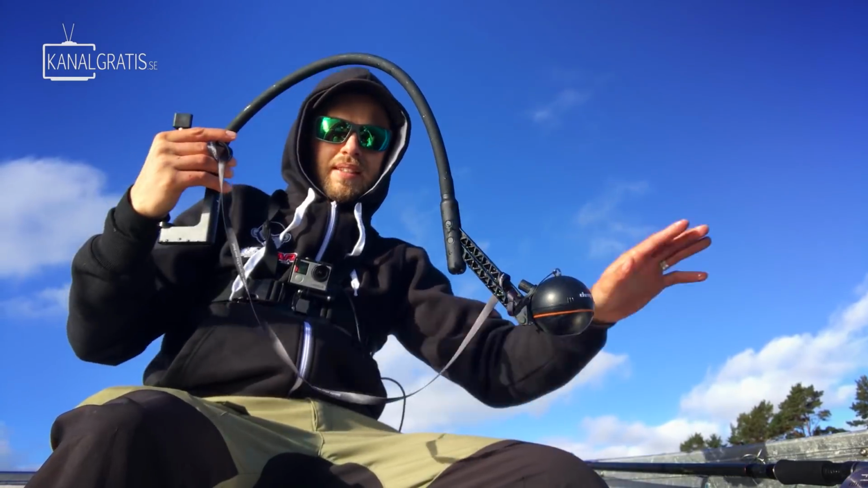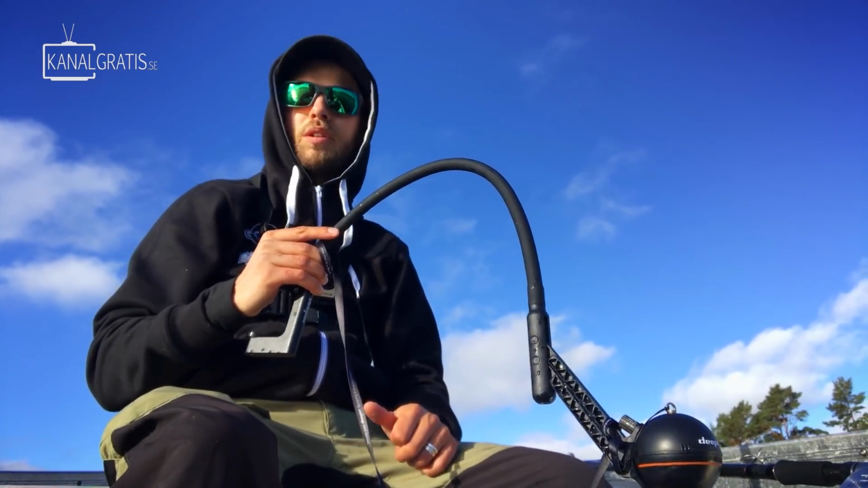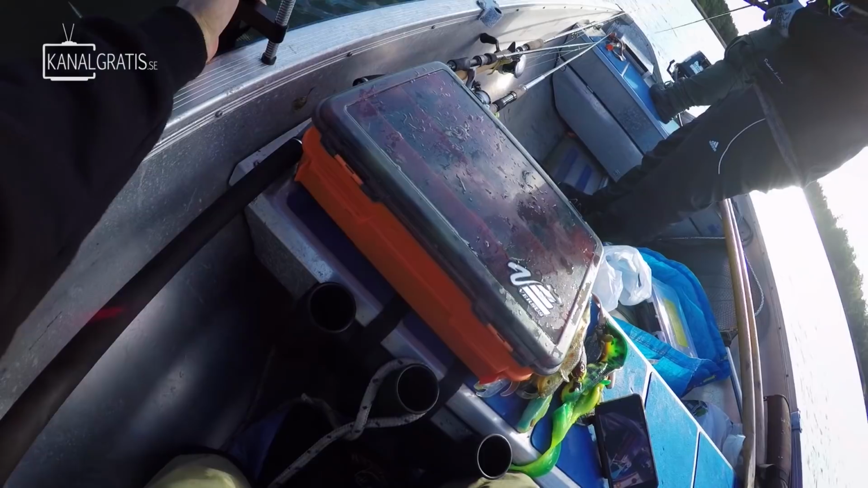So I'm gonna mount this on the boat here and we will see if we can find a deeper hole, and we will also see the temperature and all that nice stuff that we want to know. So I have like this, a screw that can be mounted on basically anything. I'm gonna try to mount it here on the side. Screw it onto the boat.